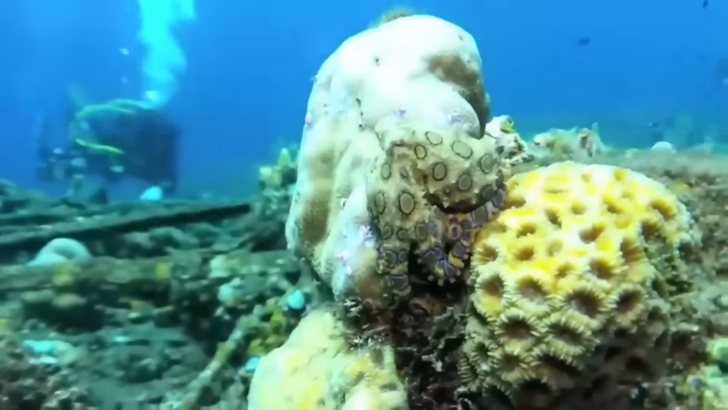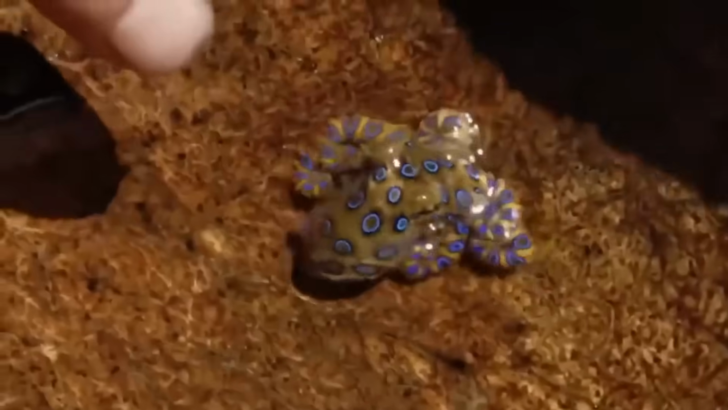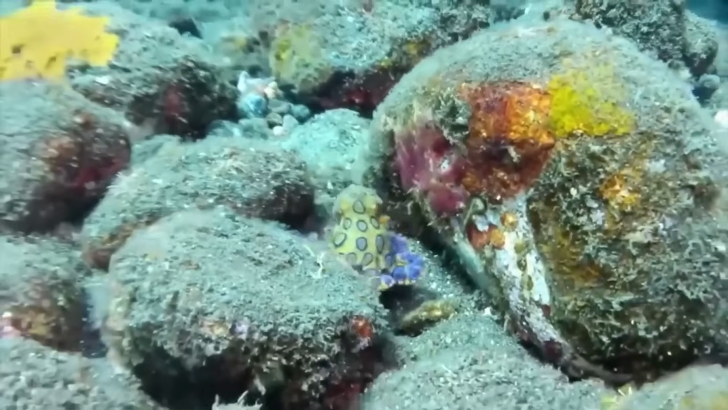If you see one of these guys while you're out swimming or diving, keep your distance and give it some space. But let's be real here. As dangerous as they may be, blue-ringed octopuses are still pretty fascinating creatures. Just don't let their small size fool you. They pack a deadly punch.